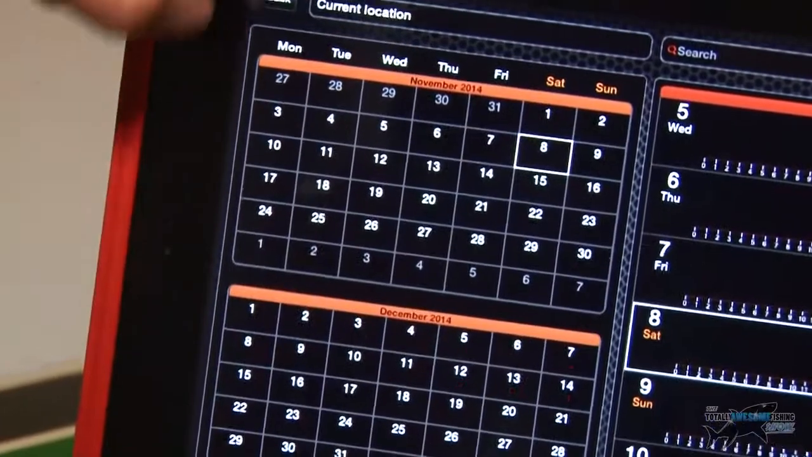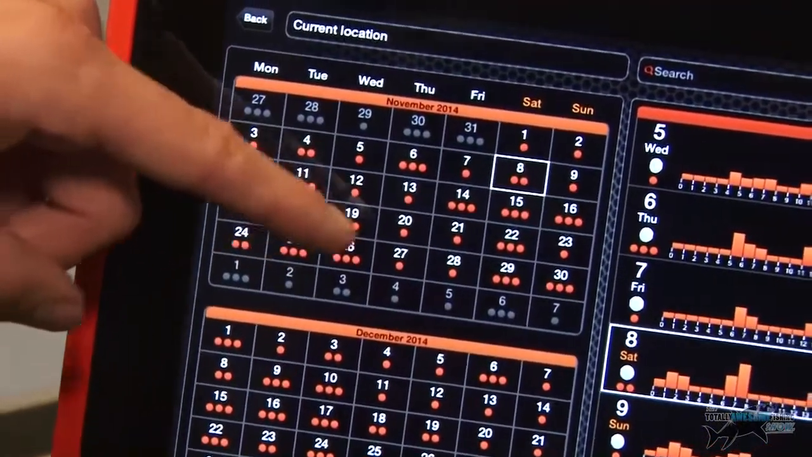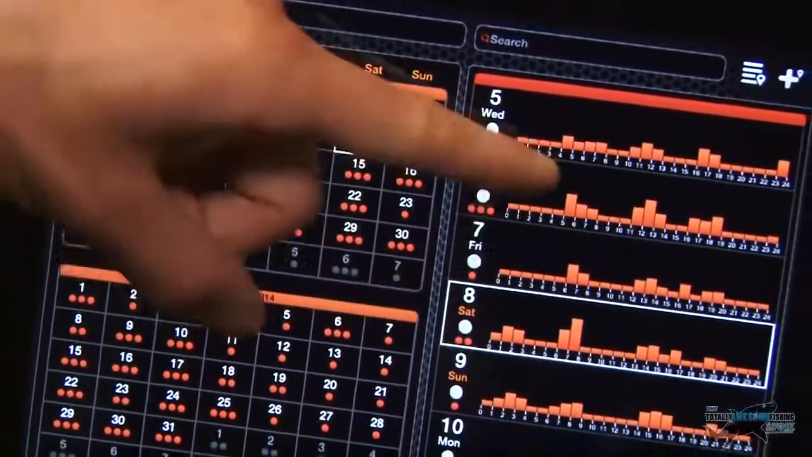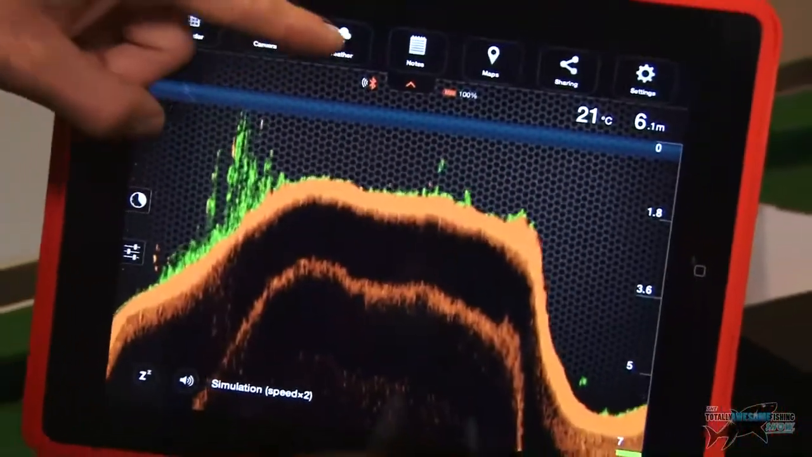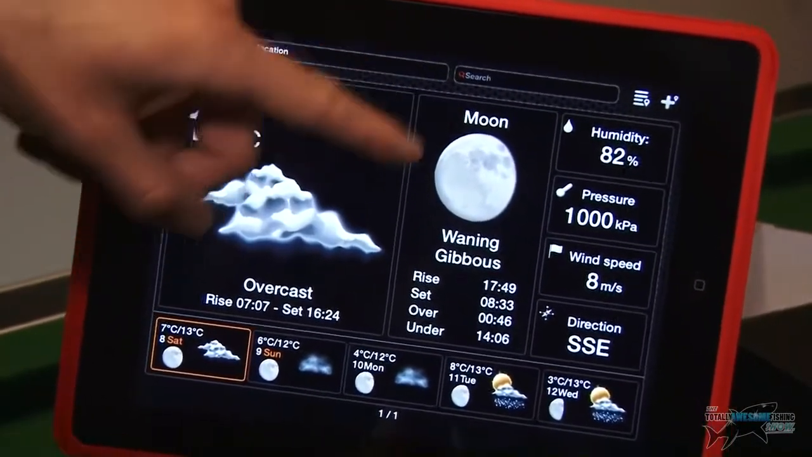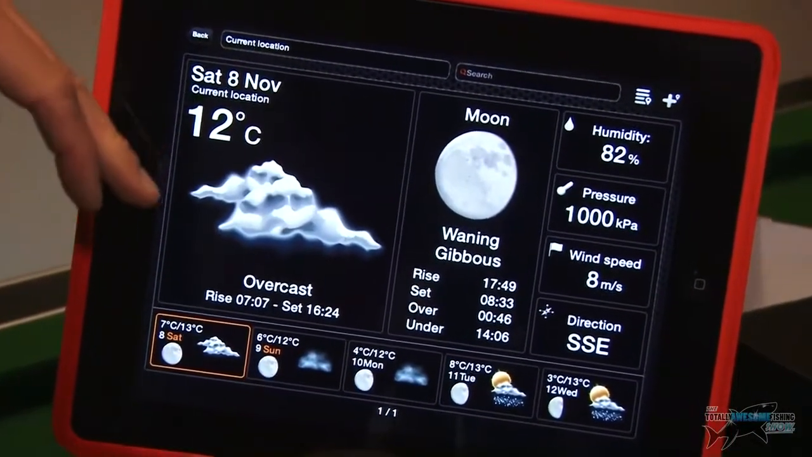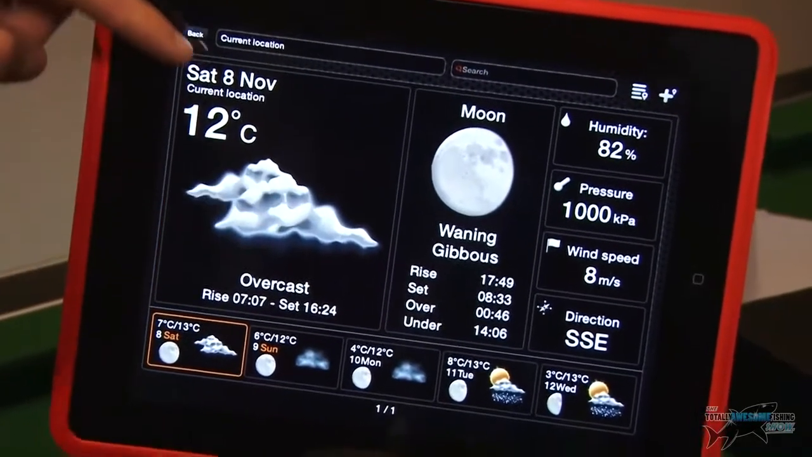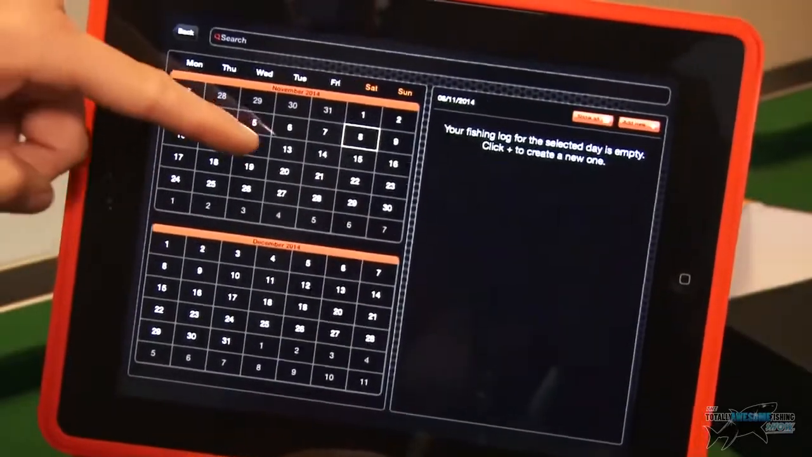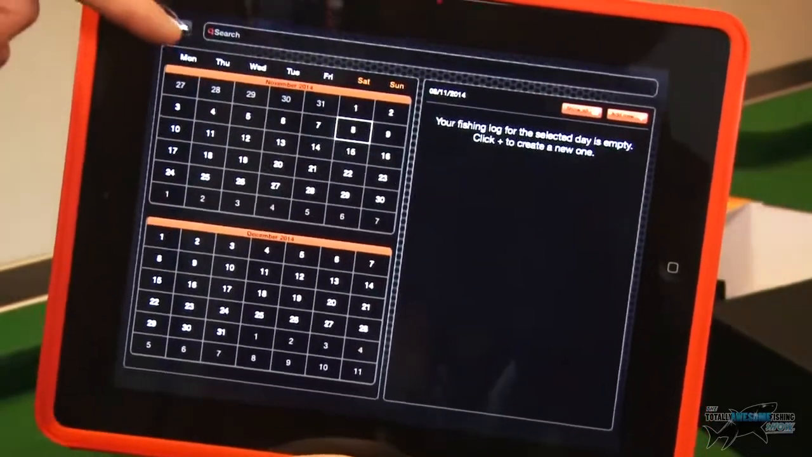So if I tap calendar, it can give me all the different kind of, I think, tides and things like that on the calendar. And then it's got a weather app as well linked to it, which is brilliant. So for my current location, it gives me the moon phases, the temperature, wind speed, everything like that, all on the app itself. Notes here, if I catch any fish, I can make notes and log it on the calendar.